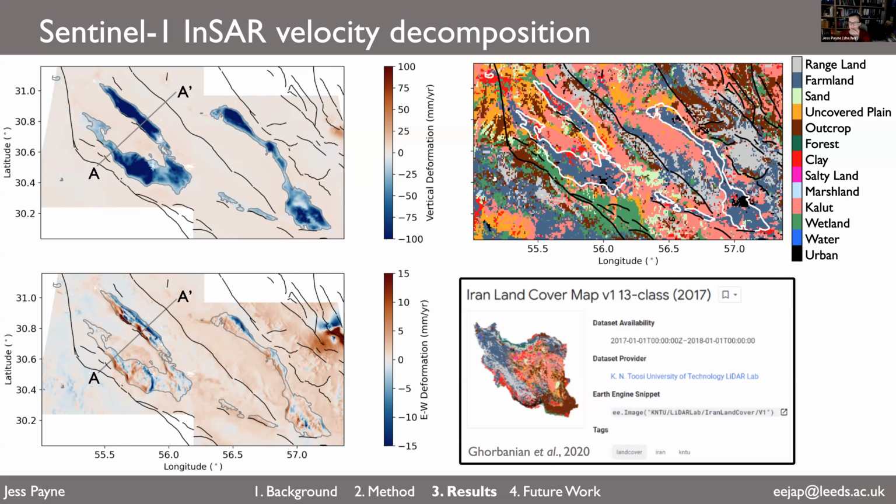Now on the top panel here on the right, you can see the outline of subsidence of 10 millimeters a year. It's a grey line on the left, it's now on the right in white. And within that polygon, you can see mostly the colour is that sort of grey-blue colour, which is farmland. And if you repeat this sort of analysis across all the subsiding regions,